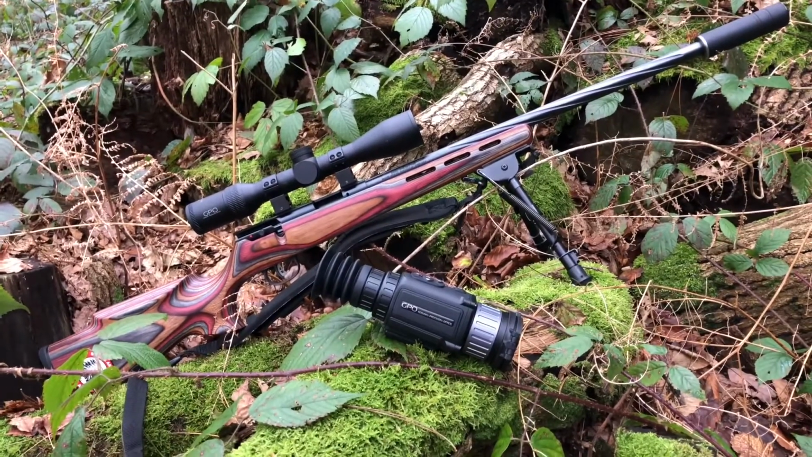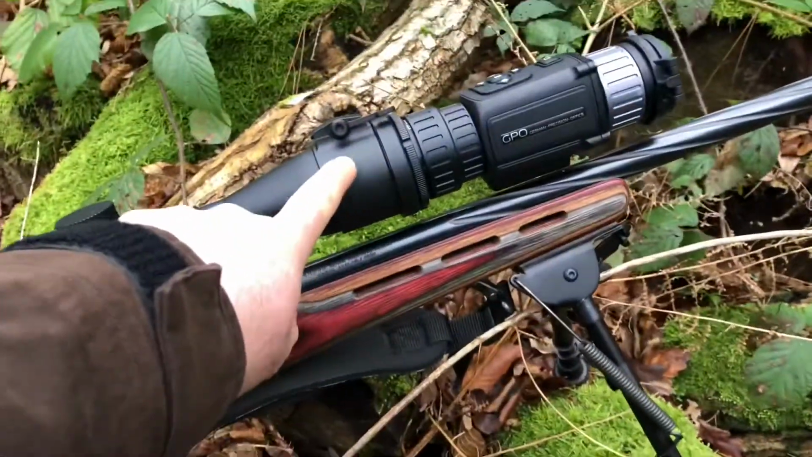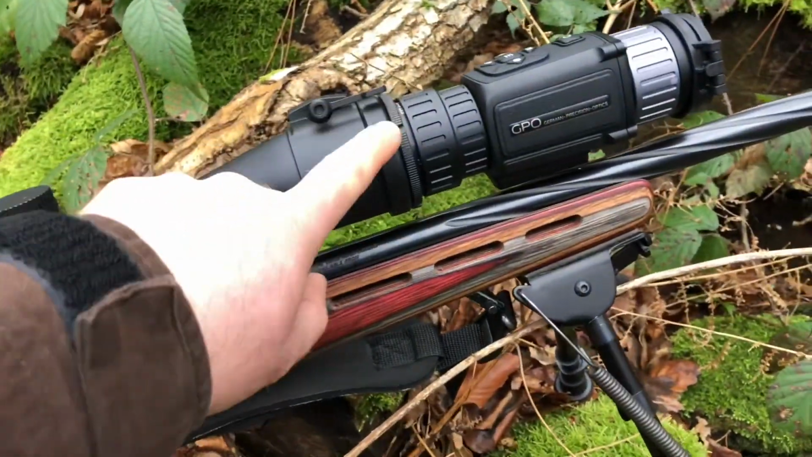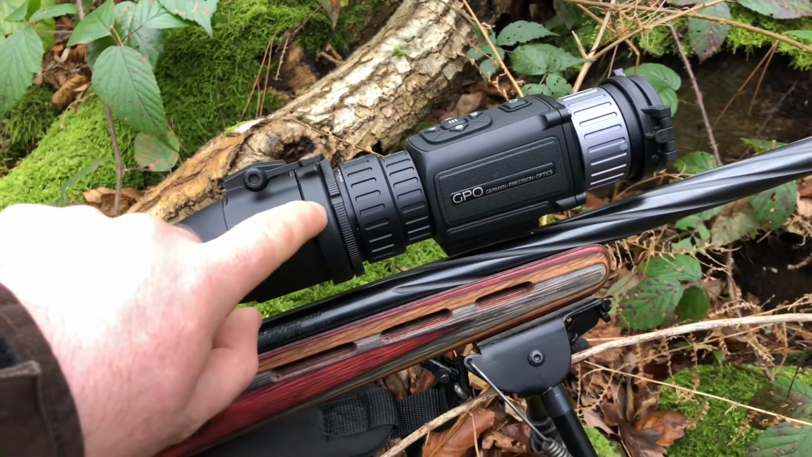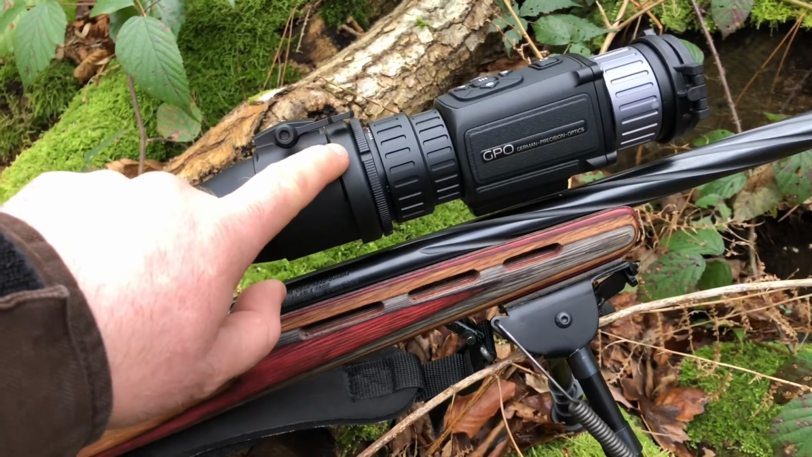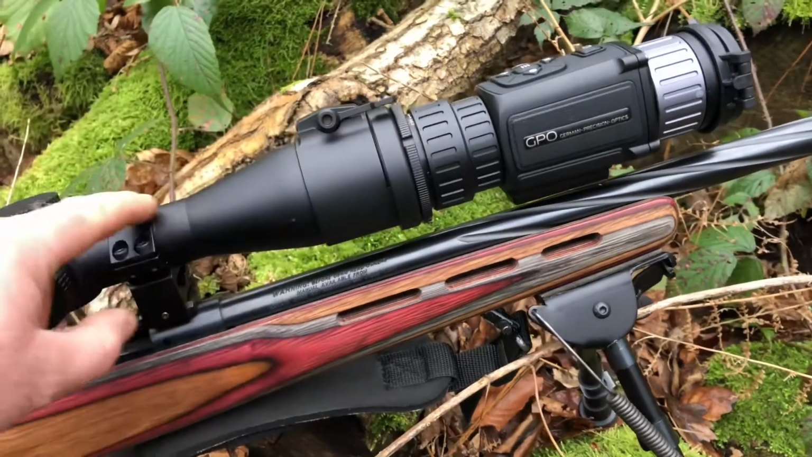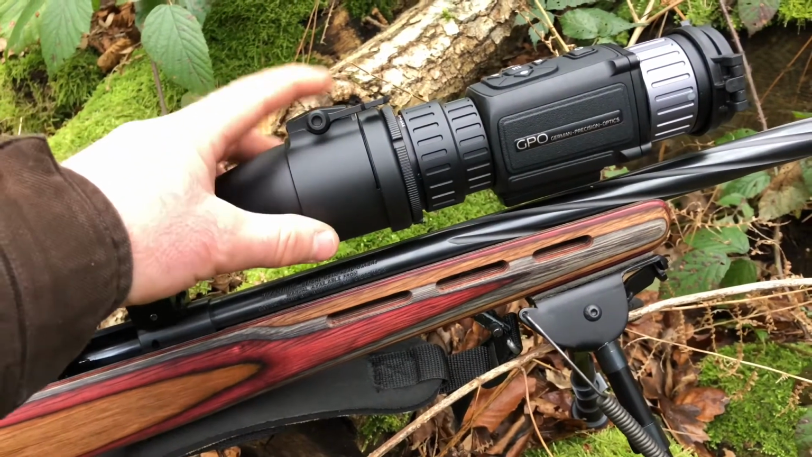Let's have a look what it would look like as an add-on. As you can see, there is an adapter with a clip, and then you have a locking nut. Ultimately the bit which goes inside the add-on would be screwing in into the actual scope of 50mm Spectra, but obviously this one is a 44, so you can get any size of the adapters which can make it work.